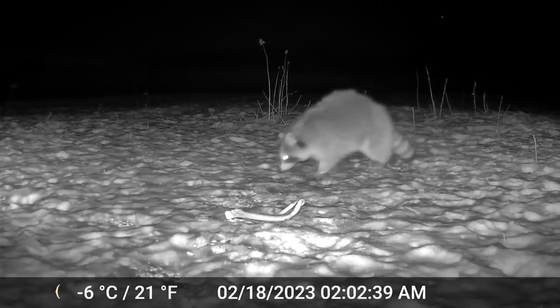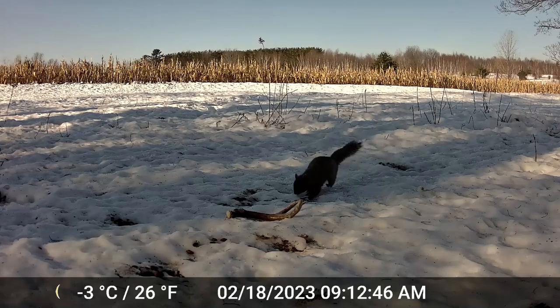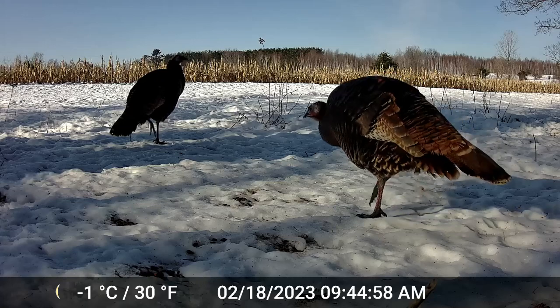First thing that came by was in the middle of the night. It was a raccoon. Didn't really seem to show any interest. Then the next morning a gray squirrel came by, took a little sniff, and then moved on. And then the next thing were some turkeys, and the shed was gone.